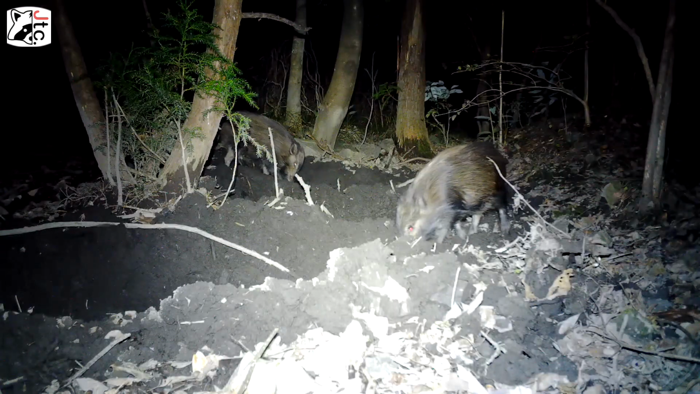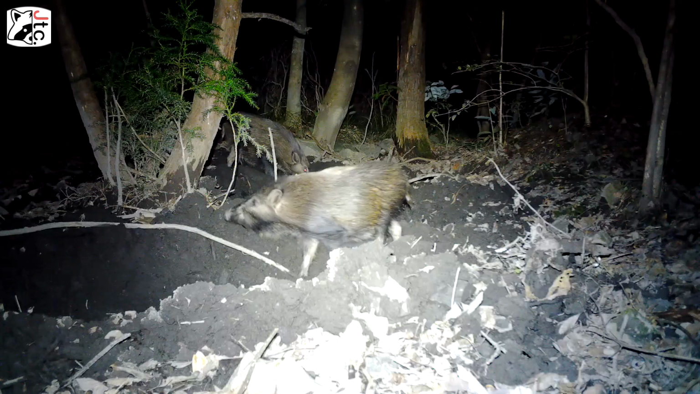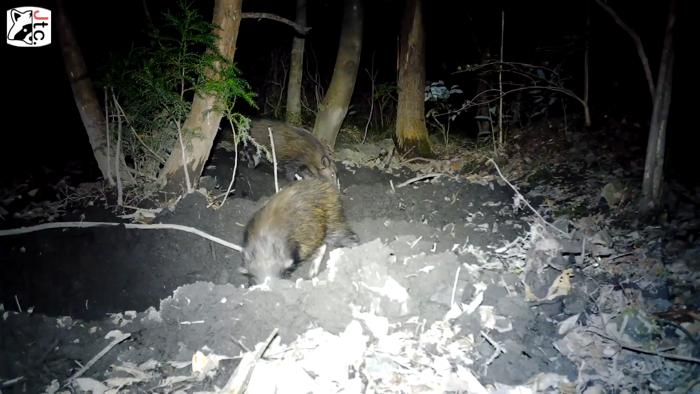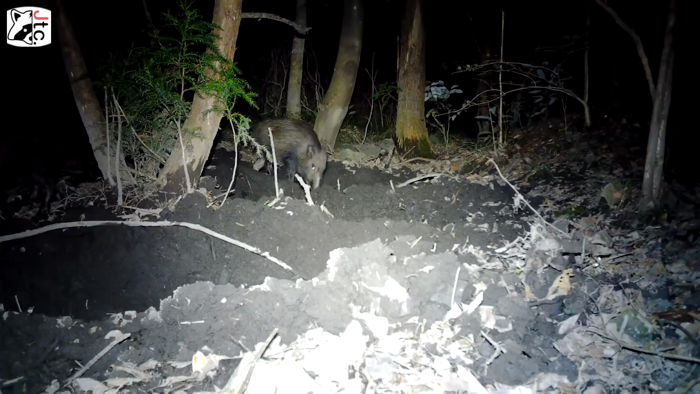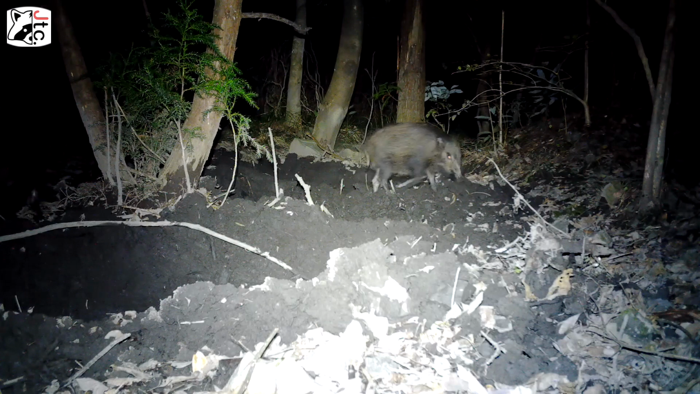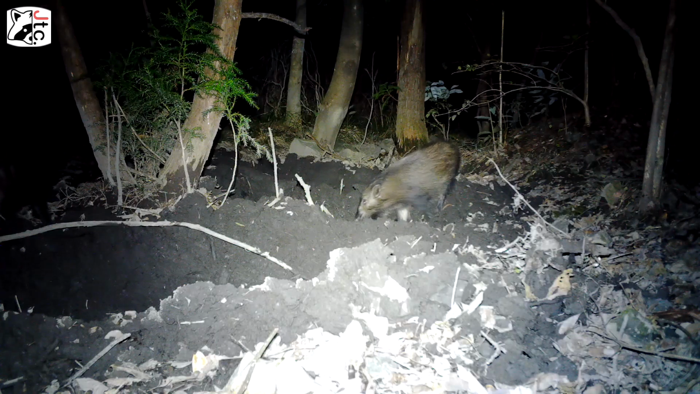So I just think it's neat how the actions of the boar and even deer rolling around in these mud pits, other animals will take advantage of that. It's the symbiosis, the interconnectedness of how nature really takes care of itself, and how animals adapt to other animals' behavior. So I just think it's really cool to see that.